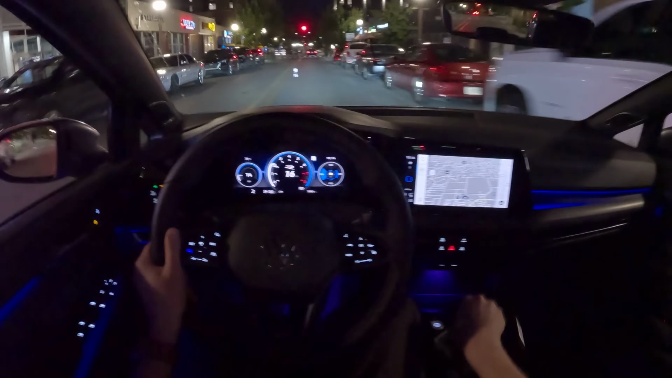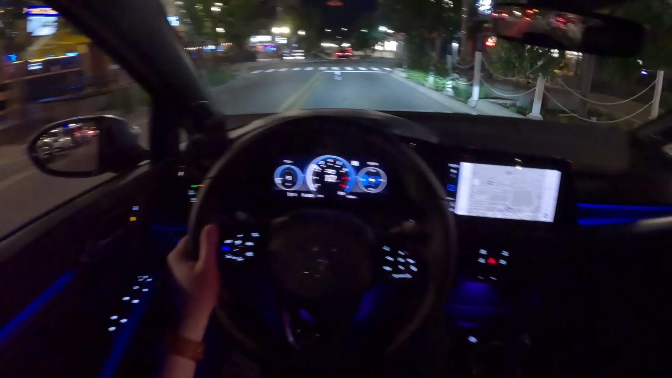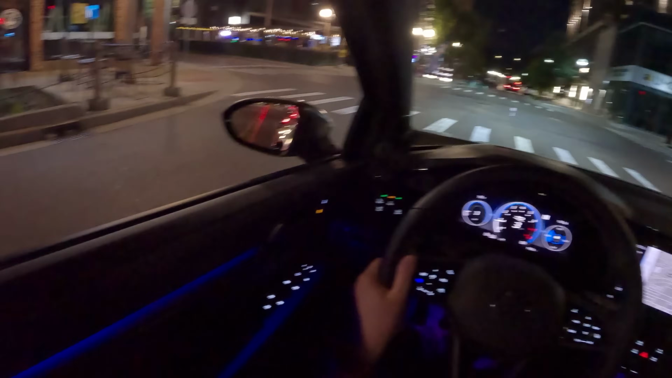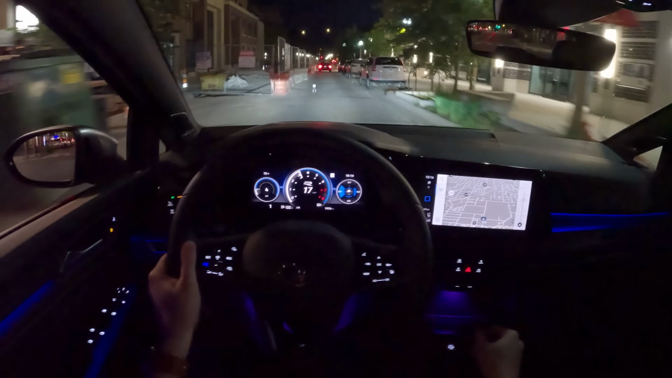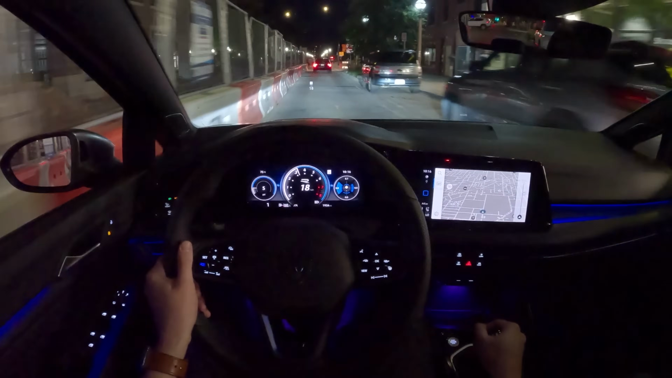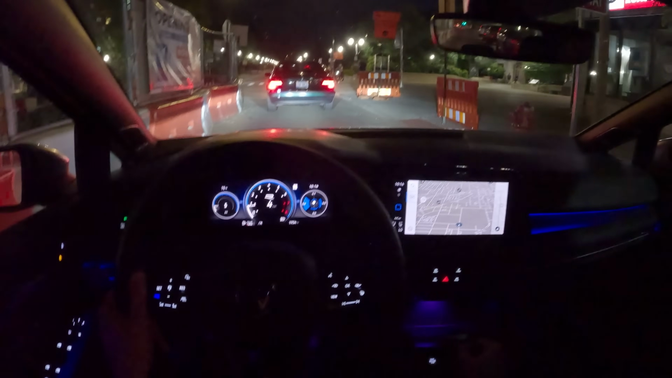Beetle looks to be the same color as my car. You are able to rev match first, slot yourself in there around 15 miles an hour. What I think it is.